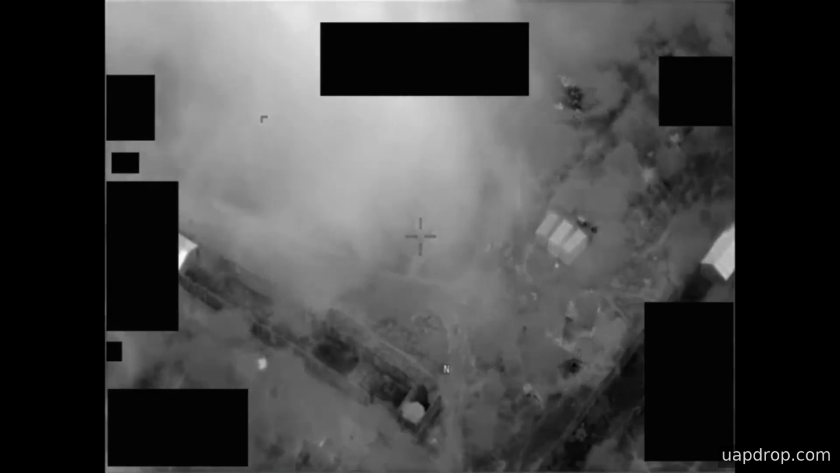This is infrared sensor footage labeled 16 OCT 2020 callsign views UAP, a short thermal clip that runs for roughly 4 minutes and 46 seconds. The clip is part of a collection identified by AARO after a March 6, 2026 request from 8 members of the United States House of Representatives for access to potentially UAP-related records allegedly held by the Department of War and elements of the intelligence community.